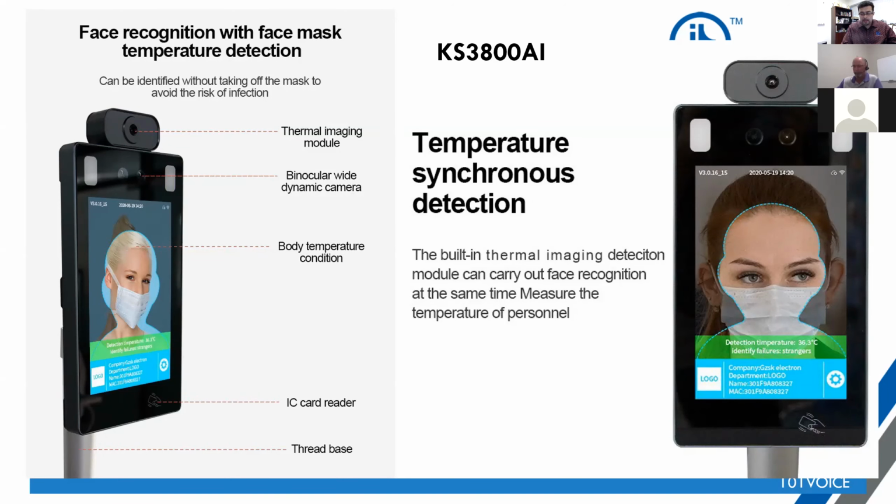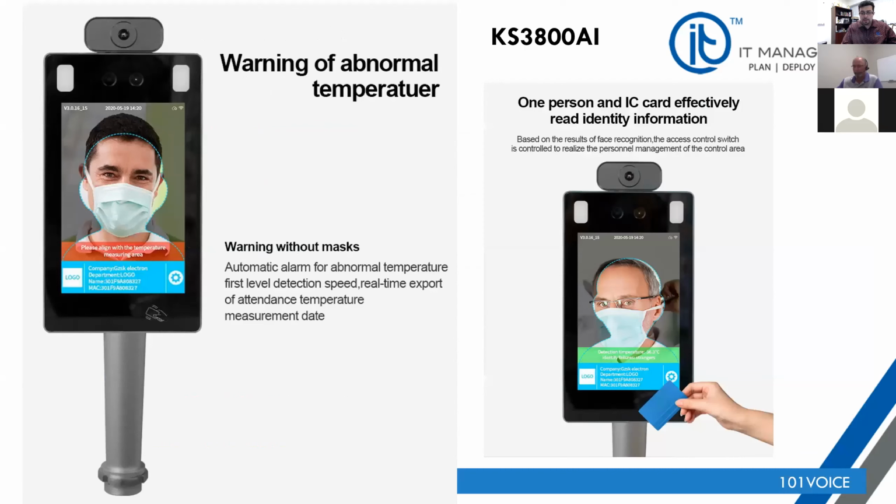What we have is that we have this unit and we've been testing it. And it's pretty much capable of doing what it does. It is a fast reader as long as you have the device at the right height, so it's able to capture the face. As you can see, there is an outline, which the face of the visitor needs to be somewhat lined up in, to make sure it's read properly.